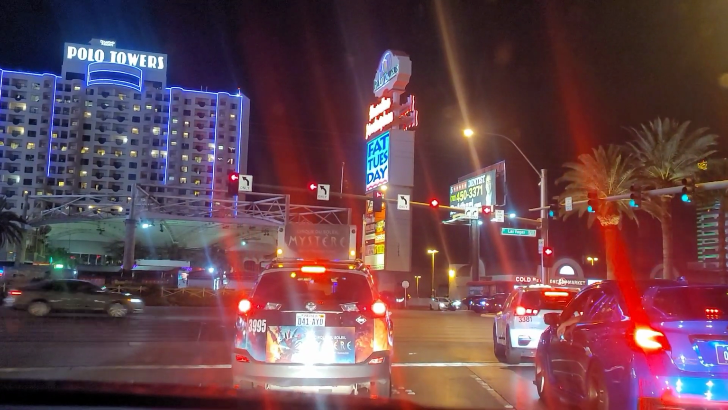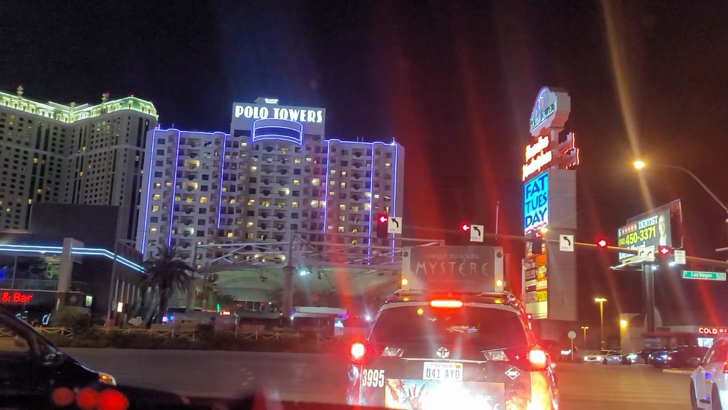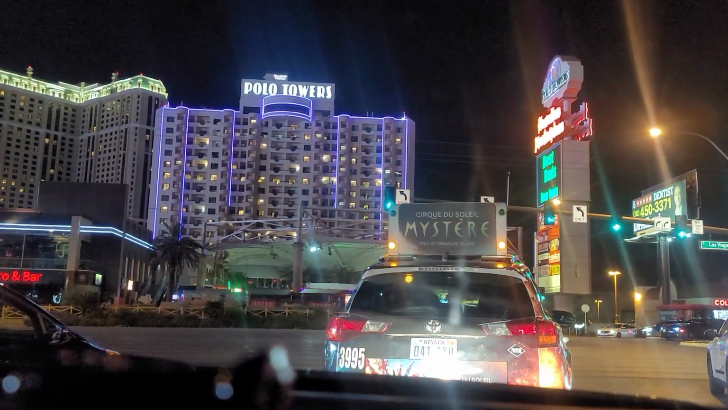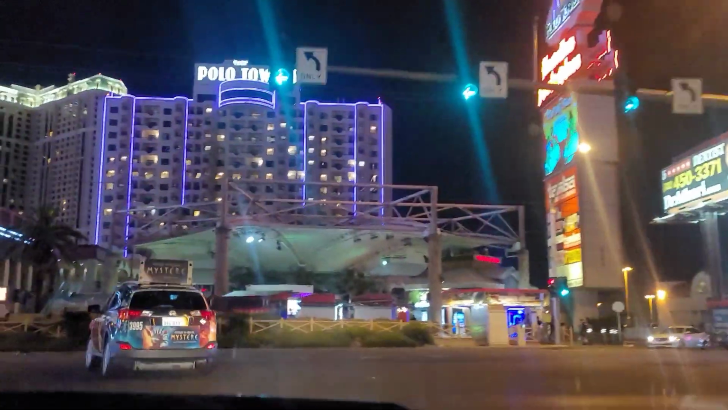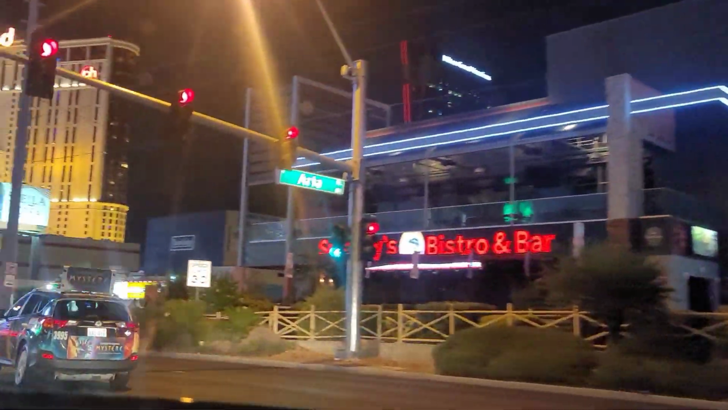Yeah, that's a very expensive hotel. But what about the Polo Towers? The Polo Towers, they do rent rooms, but it's actually a timeshare. Any of the timeshares always rent rooms when they don't have anybody staying there. But no, it has no casino in it.